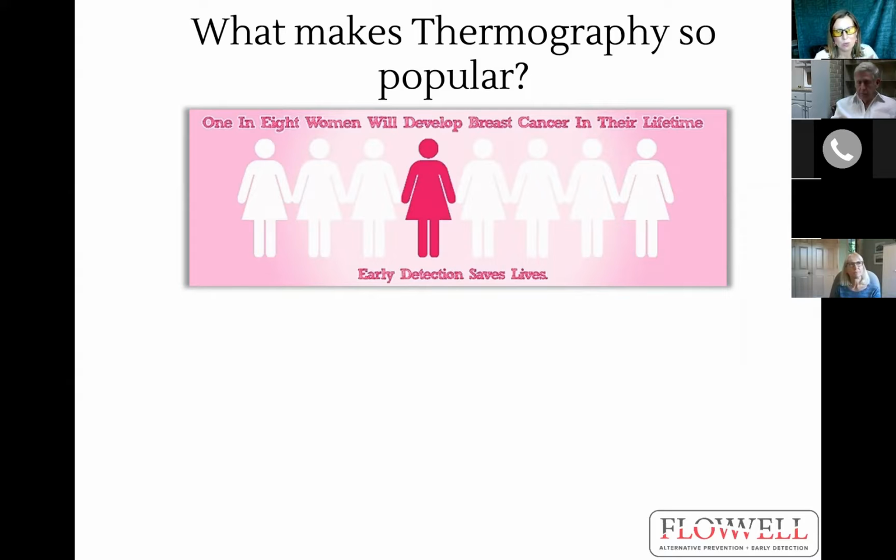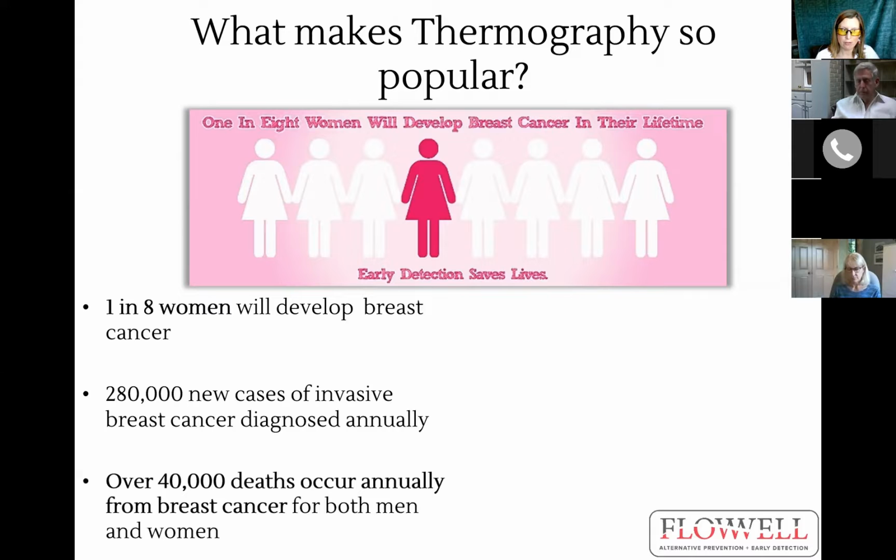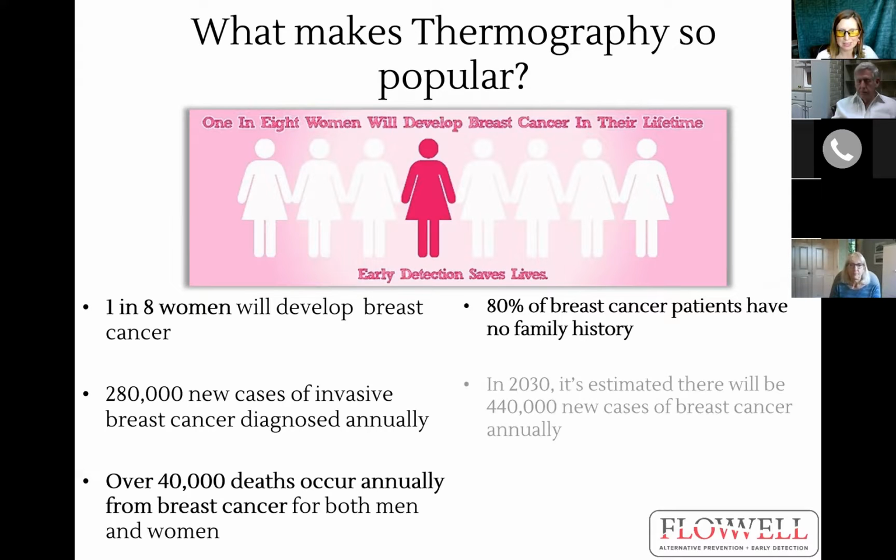And this is so important for breast health awareness due to the following stats here. 1 in 8 women will develop breast cancer. There's 280,000 new cases every single year of invasive cancer. And over 40,000 deaths occur annually in breast cancer for both men and women. 80% of breast cancer patients don't have any family history.